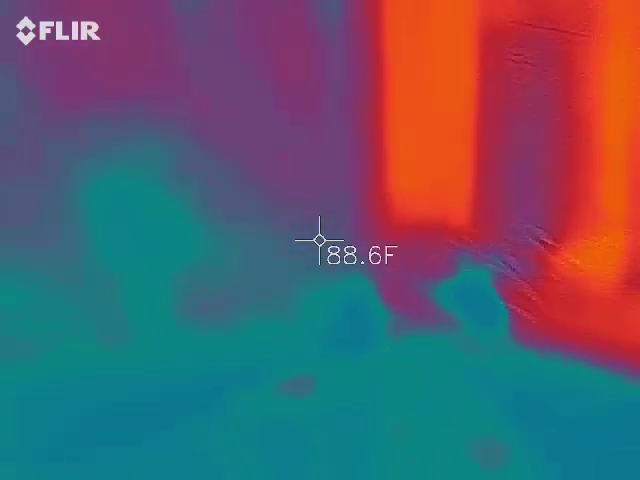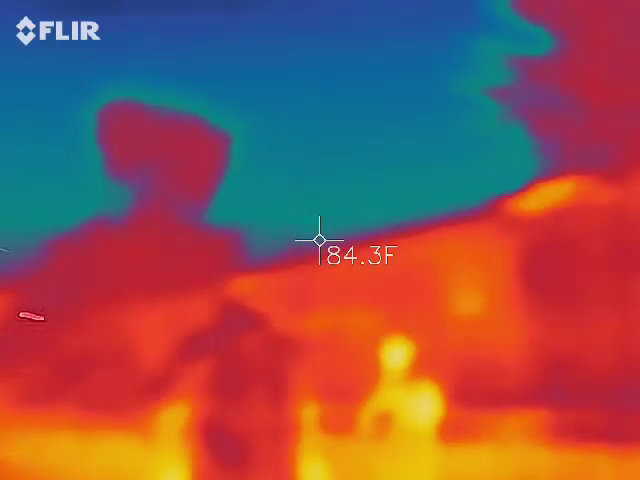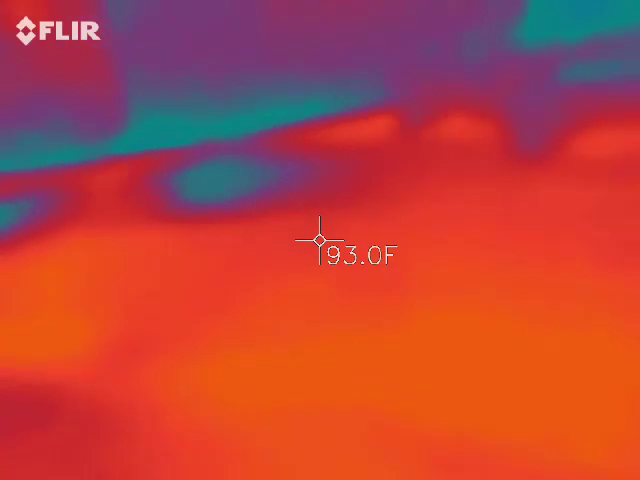Not much going on over there. Has barn? Let's go back in that corner. Okay. 'Cause that's where last time I was here, it was kind of crazy. Like, it was going erratic. Yeah. I don't know.